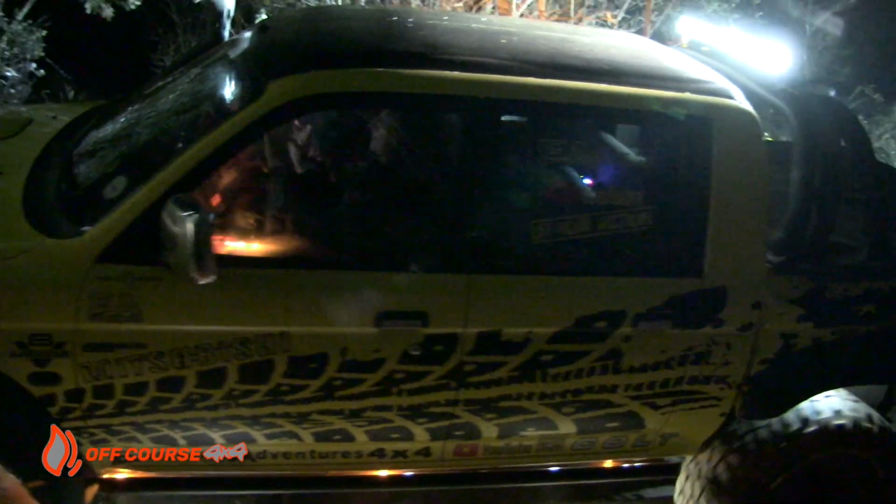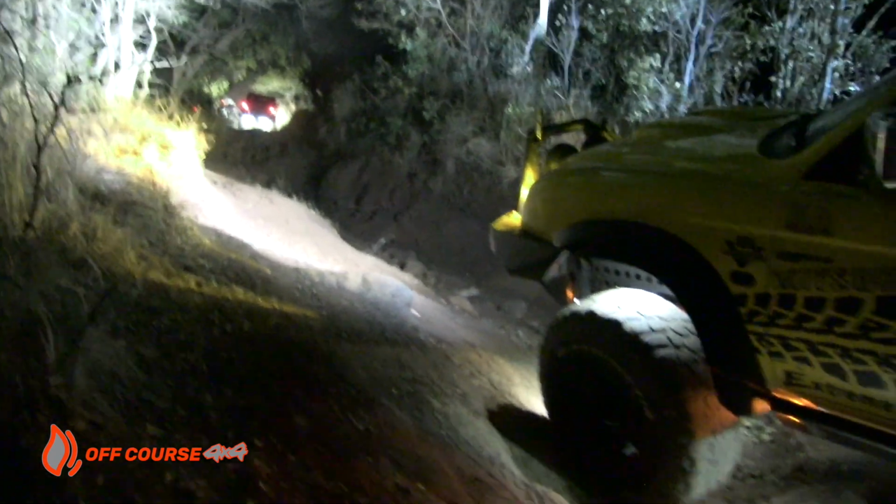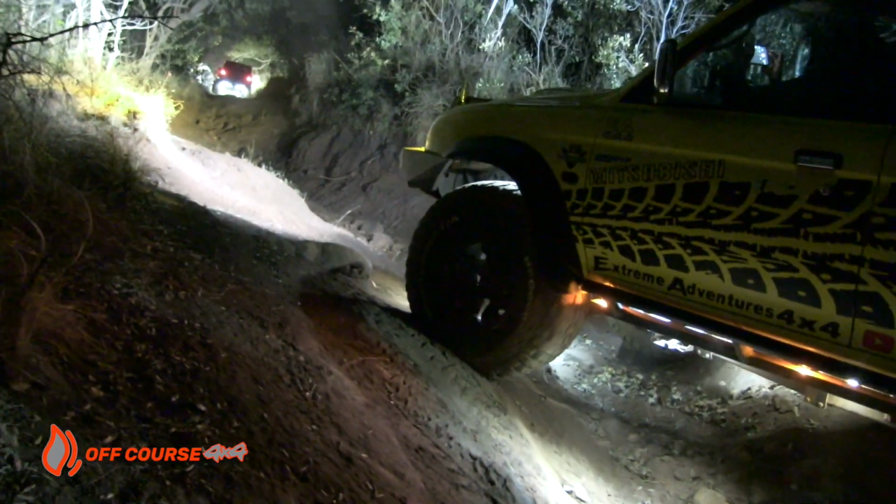Eugene's roaring V8 excites one as we forget to look but rather listen to the beautiful sound of pure power.